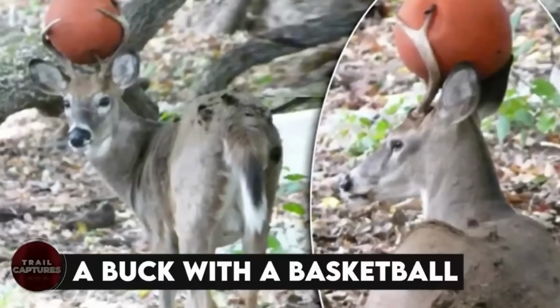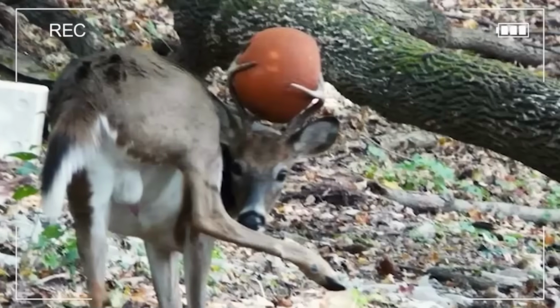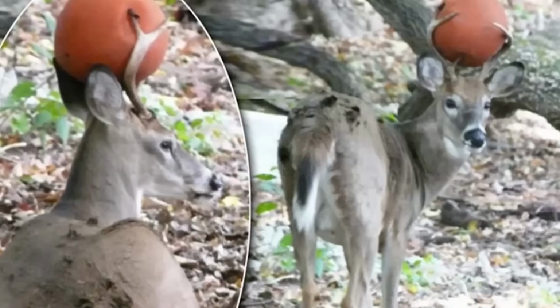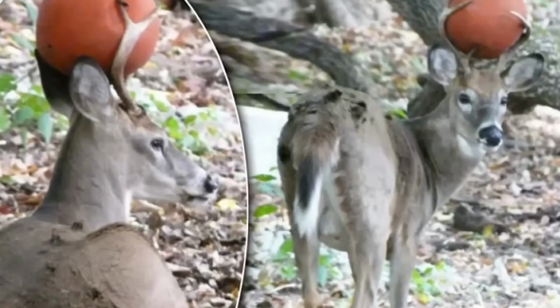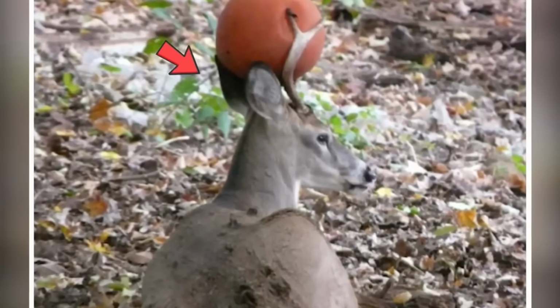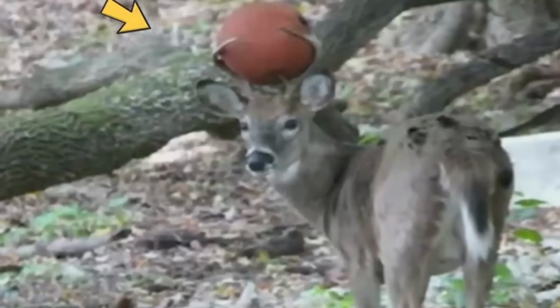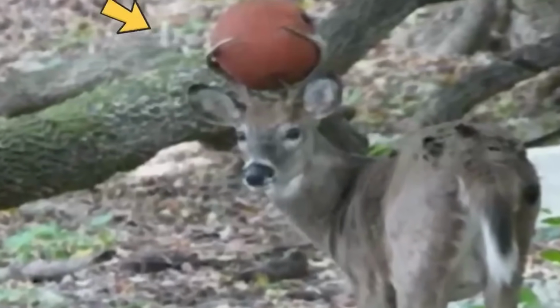A buck with a basketball. It is a twist in our journey of disturbing trail footage. This camera has recorded a unique video. Meet our basketball lover buck. Isn't this basketball giving a human touch to this animal? Indeed it is. The deer struggles to get rid of the ball, but it seems like the ball has found a home in his antlers.